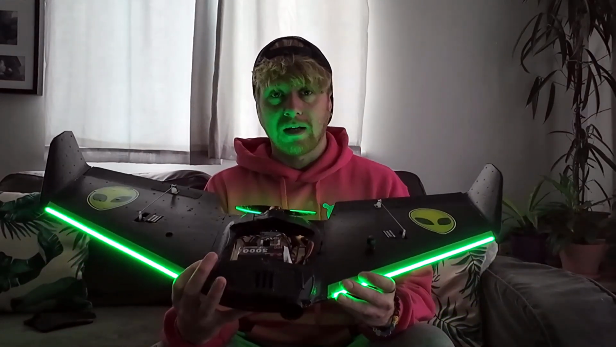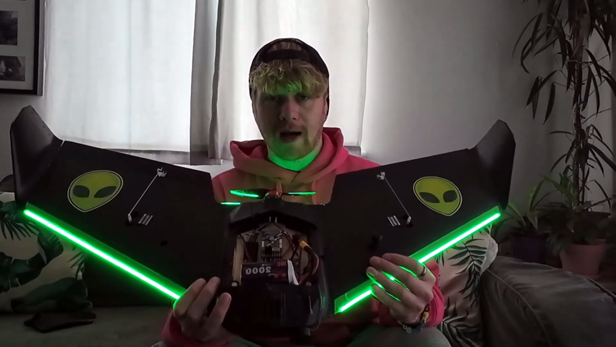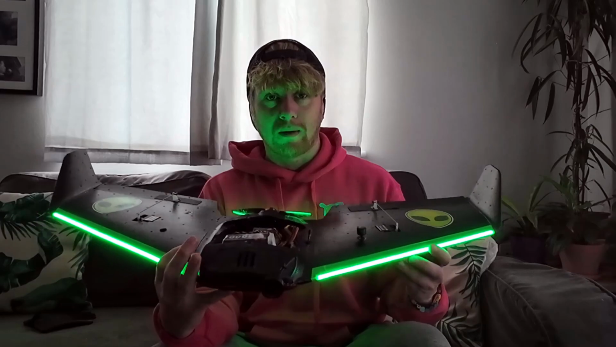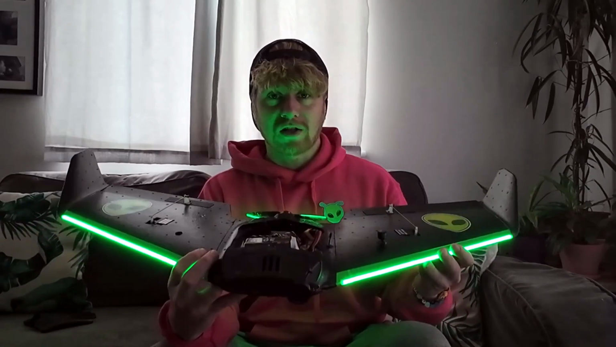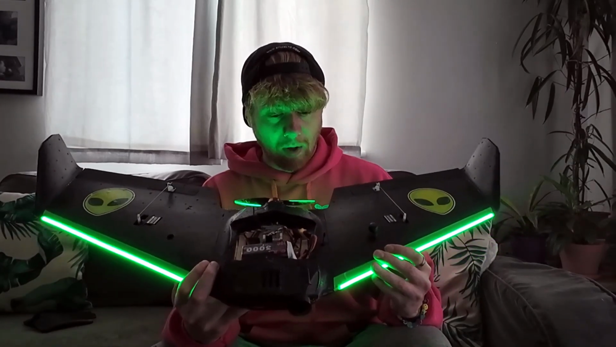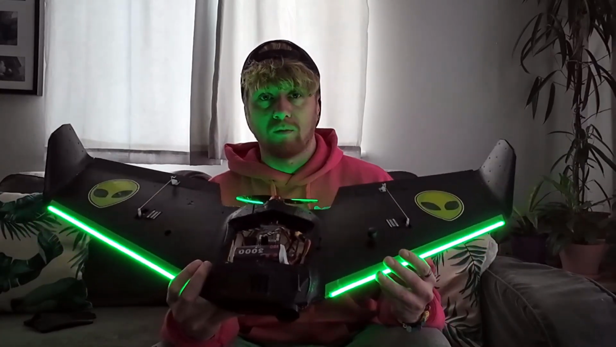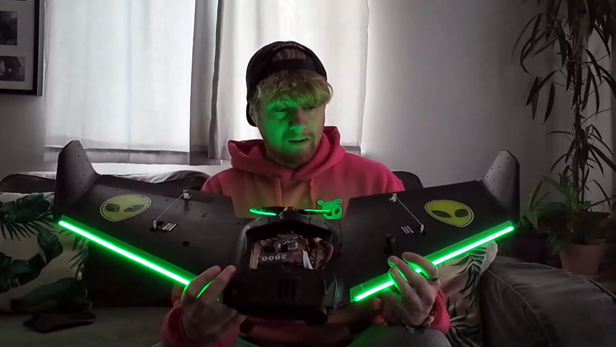Now, obviously, I did say in the last video that this was going to be a stealth wing. The whole reason why I bought a black aircraft was so that it'd be basically invisible in the night time. But initially I added these LED strips just for the legal reasons, just so I can maintain line of sight. But actually, I've come to love them. I just think they look awesome, and as you'll see in a minute when I show you some footage, seeing this thing flying around in the dark just looks incredible. It looks like something out of a sci-fi movie or like a UFO. It just looks really, really cool.